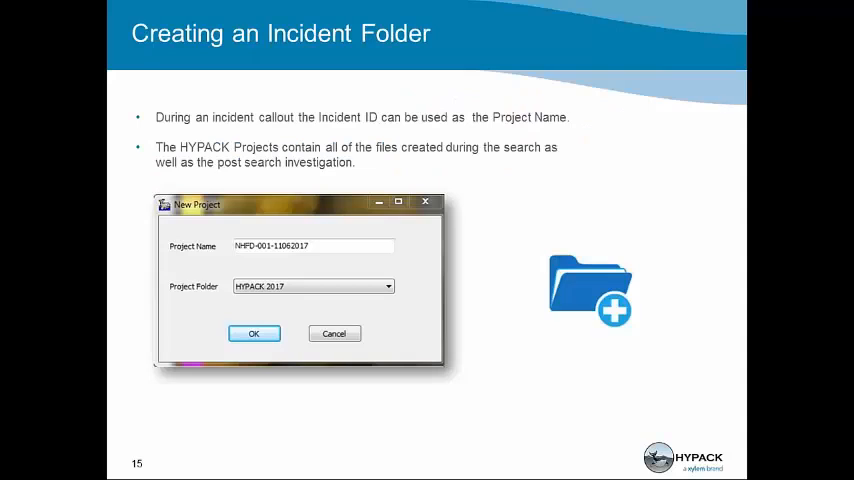So now we're going to discuss conducting the search. We're going to create the incident by creating a project name. HYPACK works with projects. Each one of these, as I've described before, is a folder that we use to contain all of your information. By creating the project name, in this case, I've made this one up for the New Haven Fire Department. You can call it whatever your incident report is. It will contain all of your information.